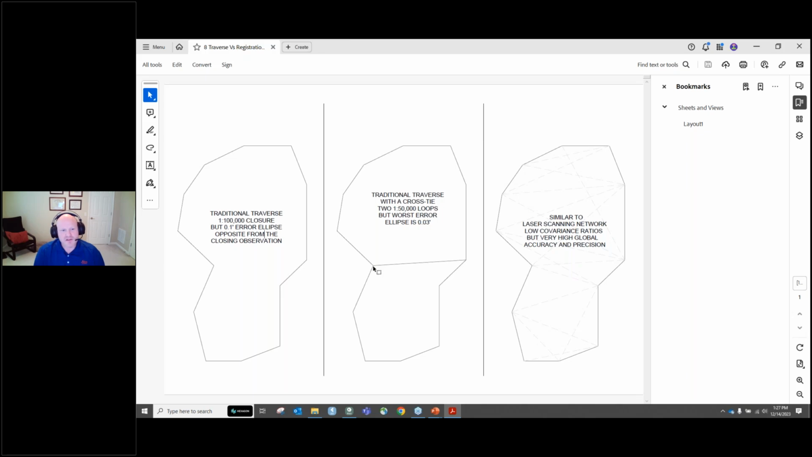Then there became some discussion when least squares started to come about, with things like Starnet and GeoOffice, where if you were to do one cross tie, you would get much tighter error ellipses. It'd be more like 300ths, because it would be your angles minus one. That one cross tie wouldn't be half. It would be half minus another observation, because you have more redundancy. So your error ellipses are now 300ths, but your closure doesn't sound as good. You actually now have two 1 in 50,000 loops.